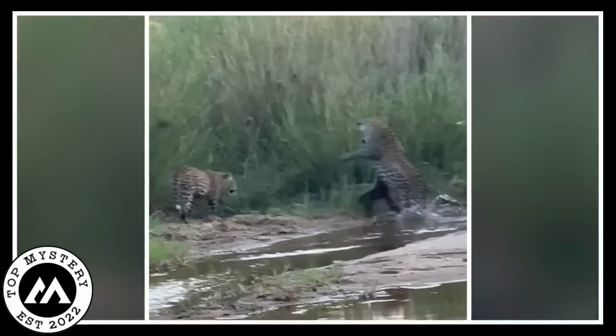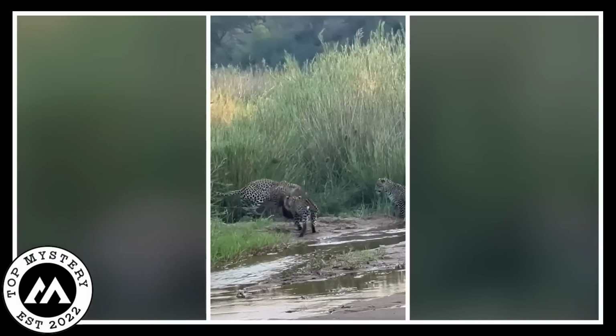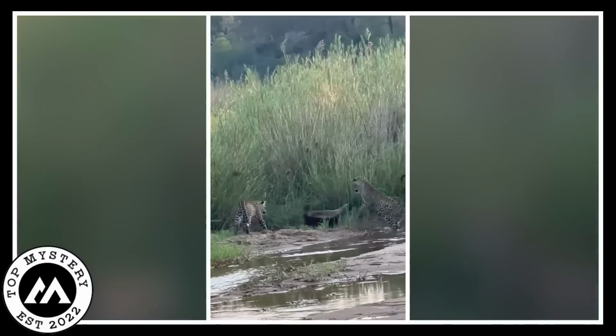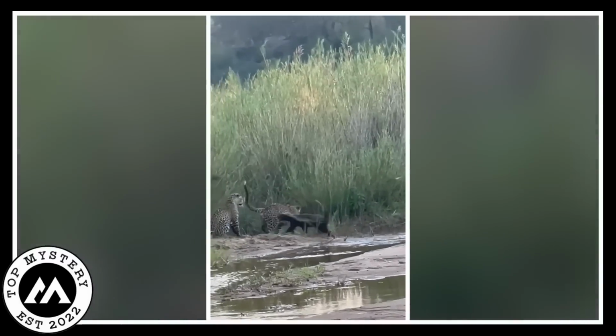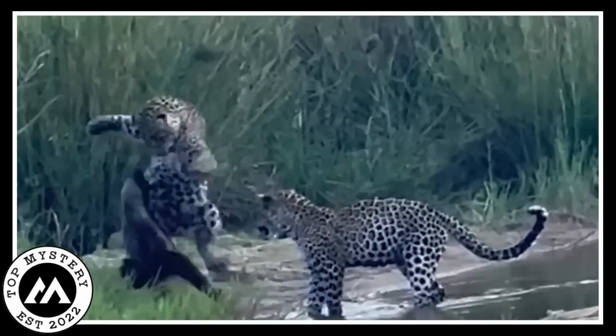The leopards were surprised and hesitated for a moment. A wild fight broke out near the calm lake, with claws swiping and teeth showing. The honey badger bravely took on the challenge, proving that strength is not just about size. The story of this battle by the water would be talked about among the reeds for a long time.